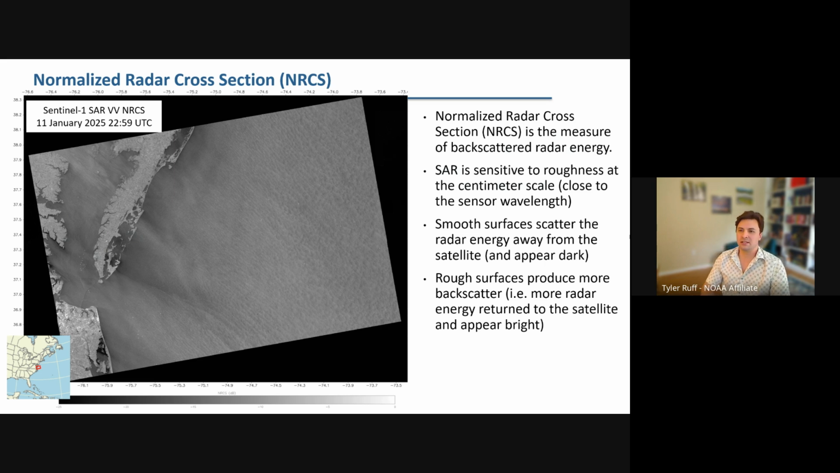So the SAR is sensitive to roughness at the centimeter scale, which is very close to the actual center wavelength. And smooth surfaces scatter the radar energy away from the satellite and appear darker, whereas rough surfaces produce more backscatter, meaning more radar energy was returned to the satellite, and appear brighter.